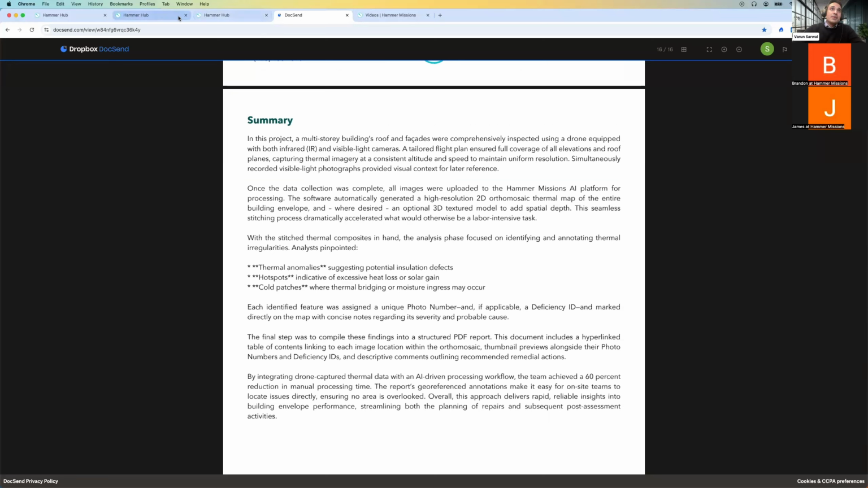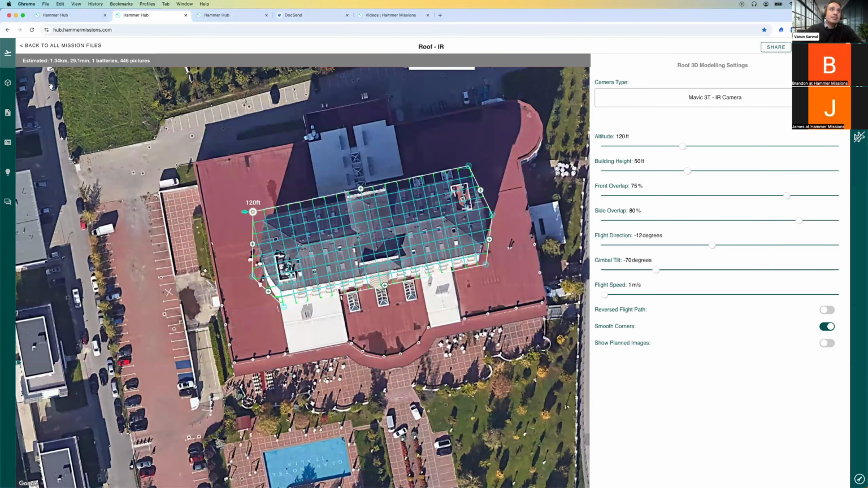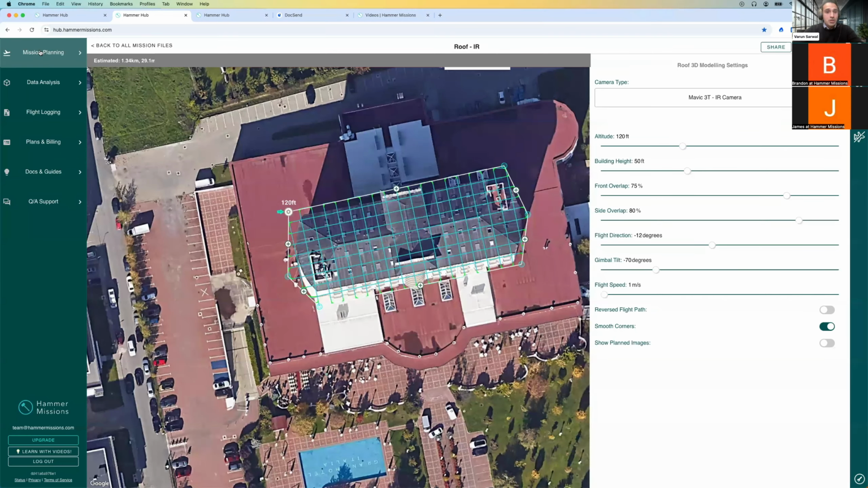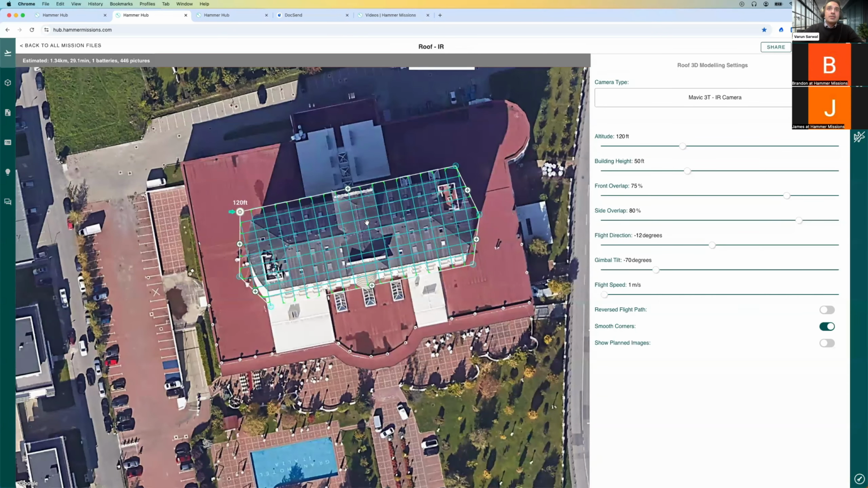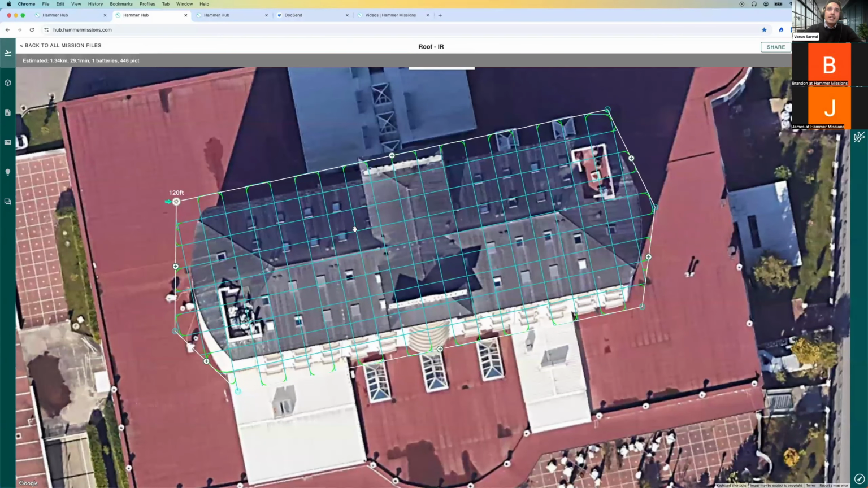What I also want to do is give you a sense of how to capture all this data. So let's look at the flight planning side of things. Now I'm in Hammer Missions, looking at mission planning. We're looking at the same building as before, but the goal here is to create a flight plan that allows us to fly the property and get the right images in the right places, which is half the battle. If you don't have the right data, then all of the post-processing workflow I just showed is non-relevant, because you have to start with good data.